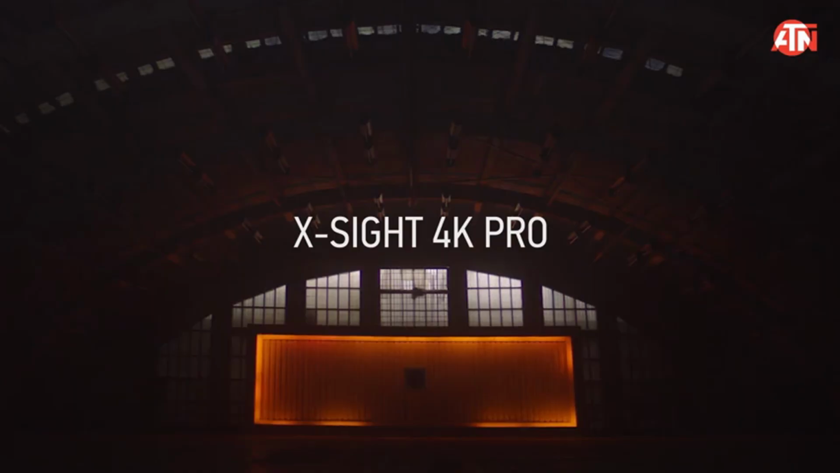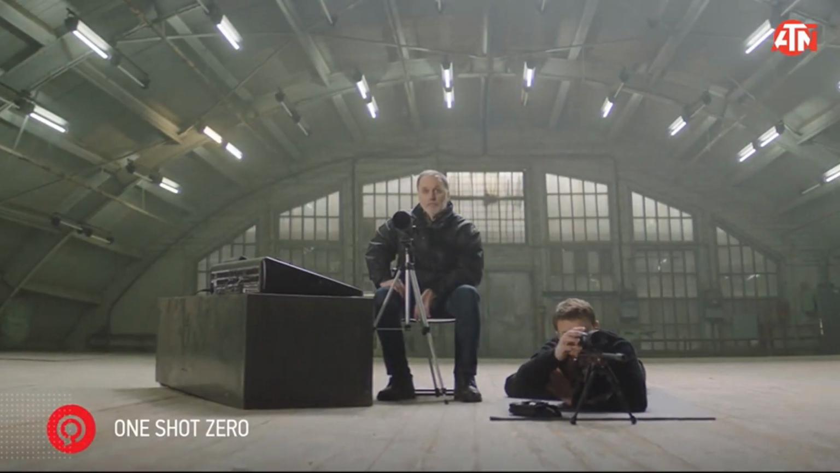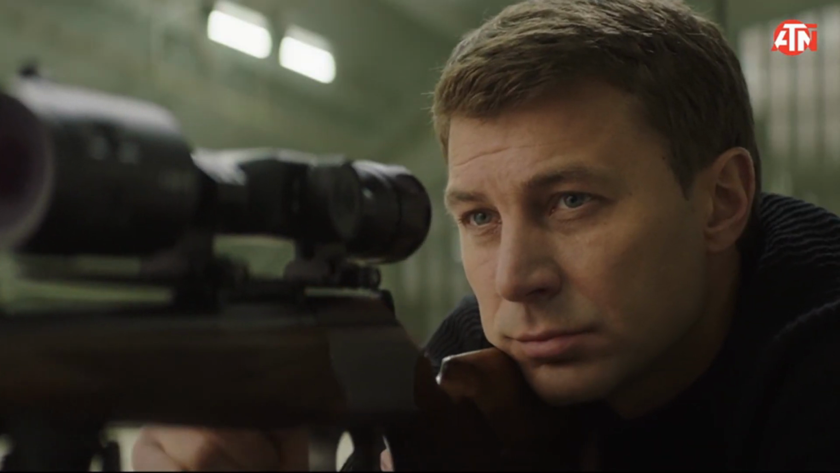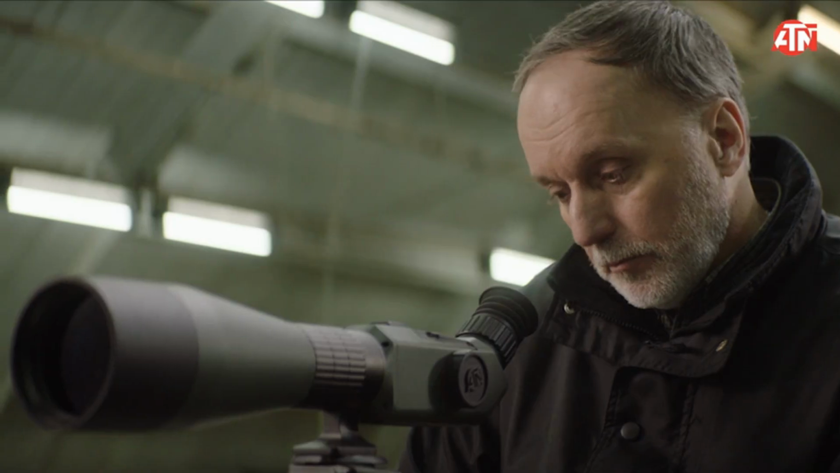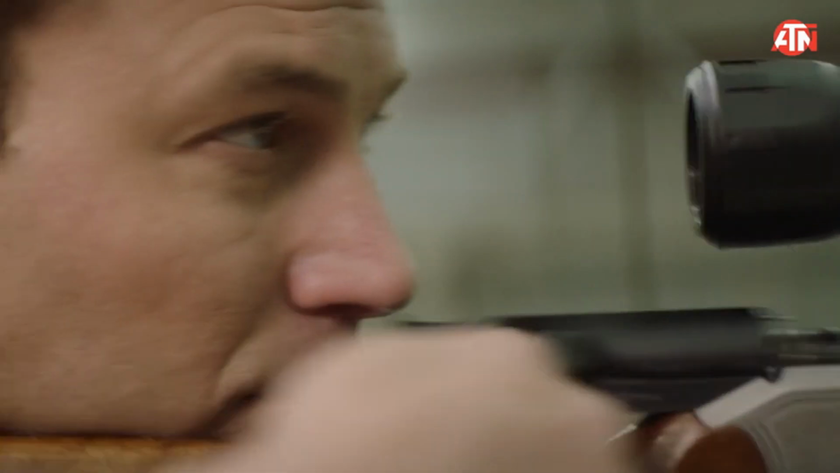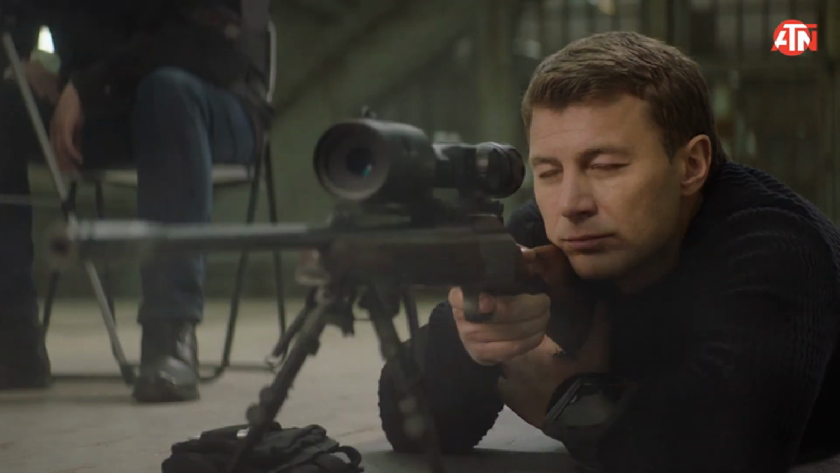Narrator: if you've ever watched military or police shows, you've seen night vision at work. The greenish hue you see on screen? That's the typical night vision color, and it's known for providing sharp detail and contrast in low-light conditions. But here's the catch: night vision scopes don't work well when there's zero light.